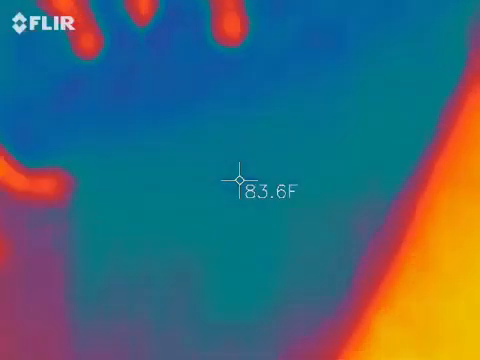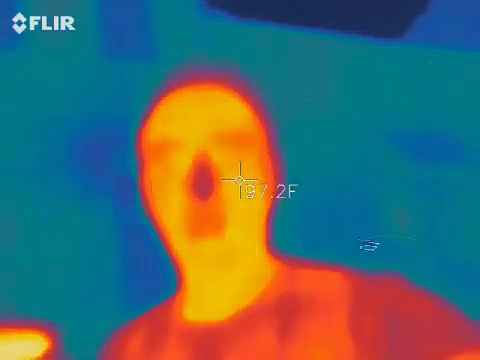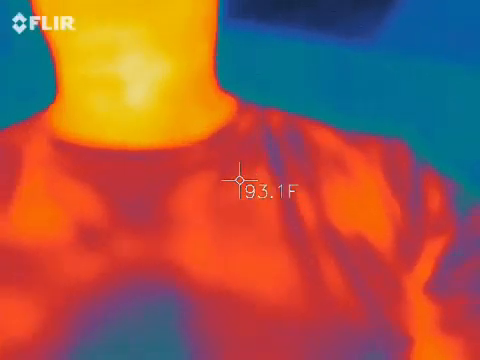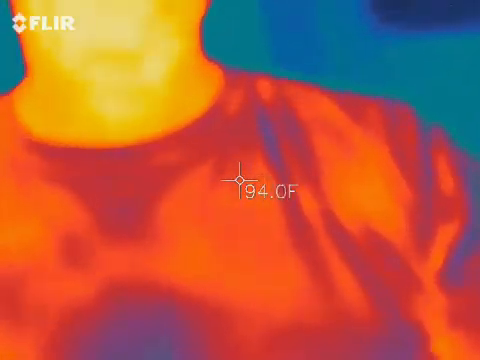You guys can all see me in that camera, correct? I should be orange, red, and yellow. Everything around me should be blue and black. The reason for that is blue and black are the coldest areas in this camera. Those things, if they start moving on their own, we might actually have some activity going on.